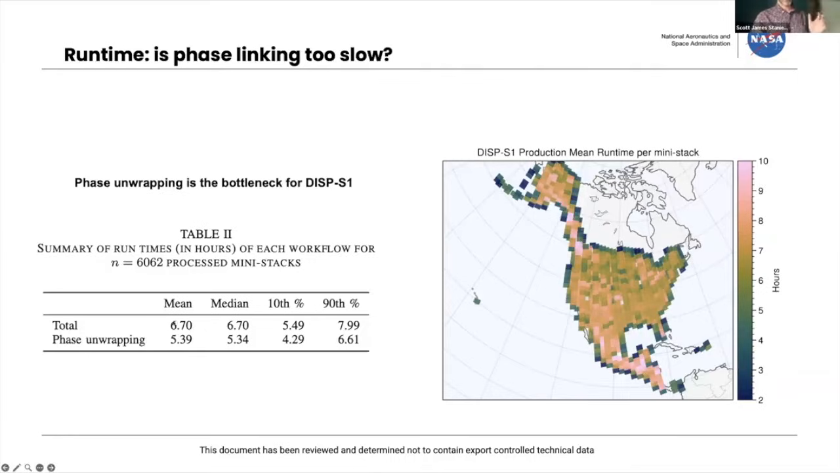The runtimes here are from the paper that came out this year. The total runtime mean is about 6.7 hours, and the phase unwrapping step using SNAPHU was taking 5 to 5.5 of that. The pink ones have even higher runtimes, in the middle of the country and especially in decorrelated areas, where more noise leads to bigger runtimes. But phase linking was not the bottleneck here; it very consistently took an hour and a half for the whole frame.